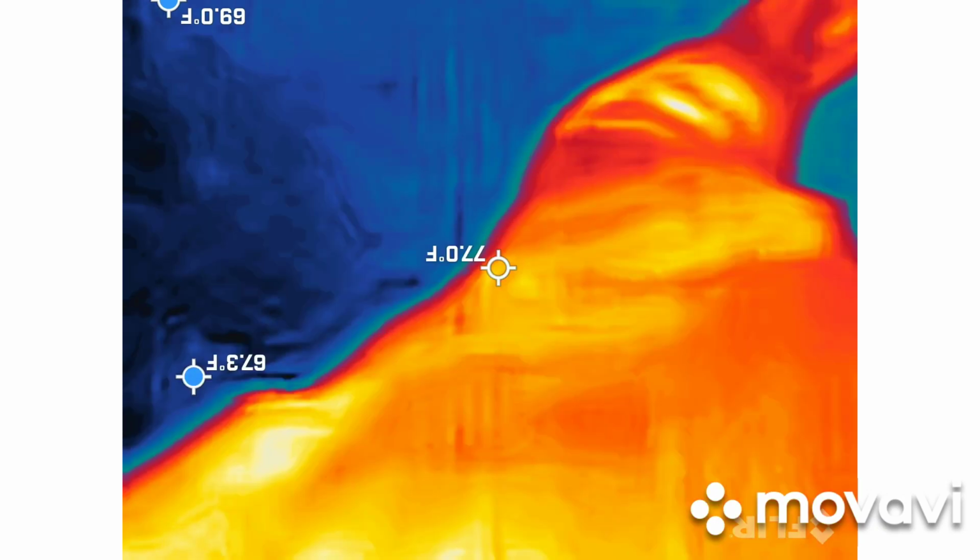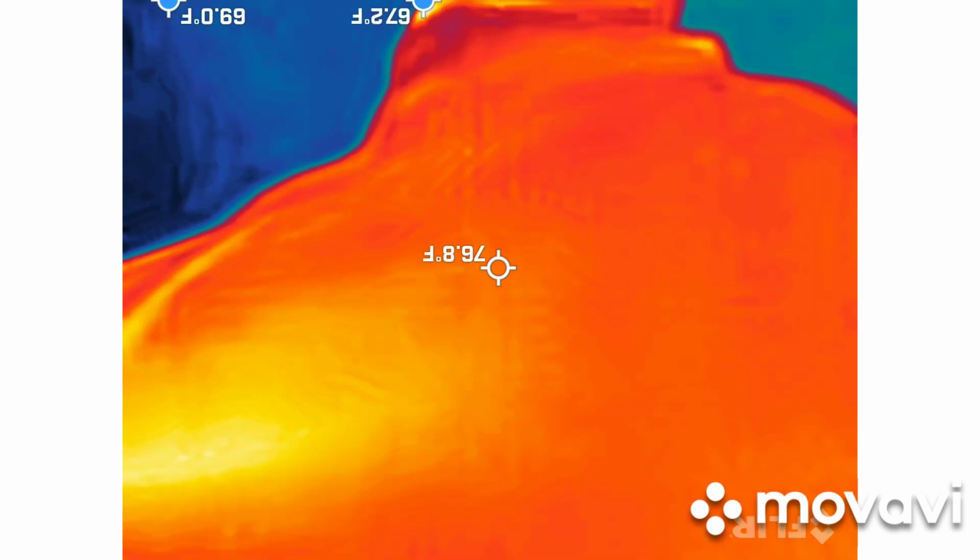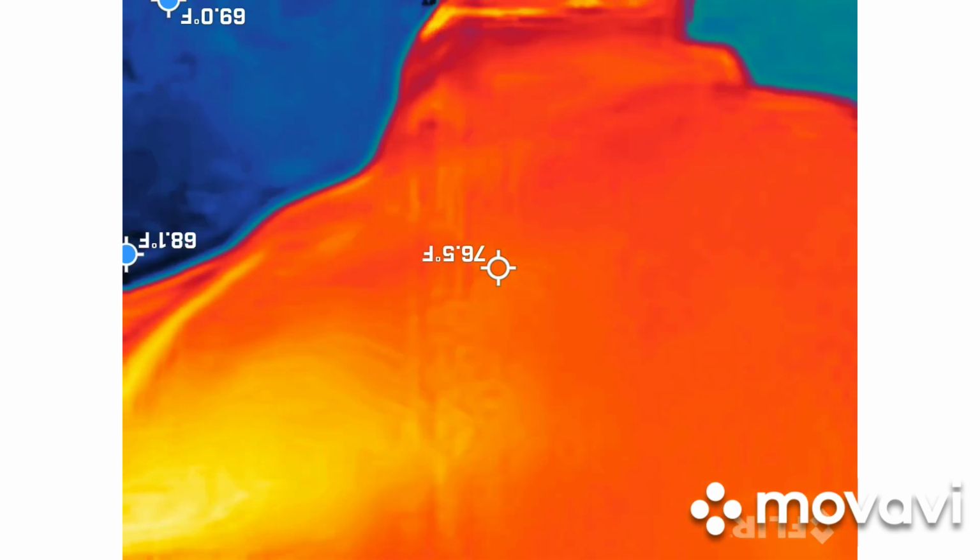This fire in particular started up near the Harris Teeter by some homeless people. It got out of hand, came down here, took out half the mansion as you can see, and literally went to the other side of the peninsula. This was a giant fire.